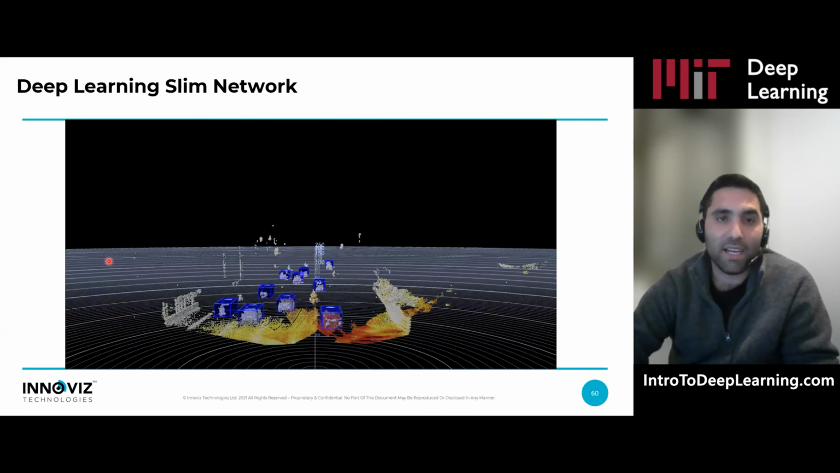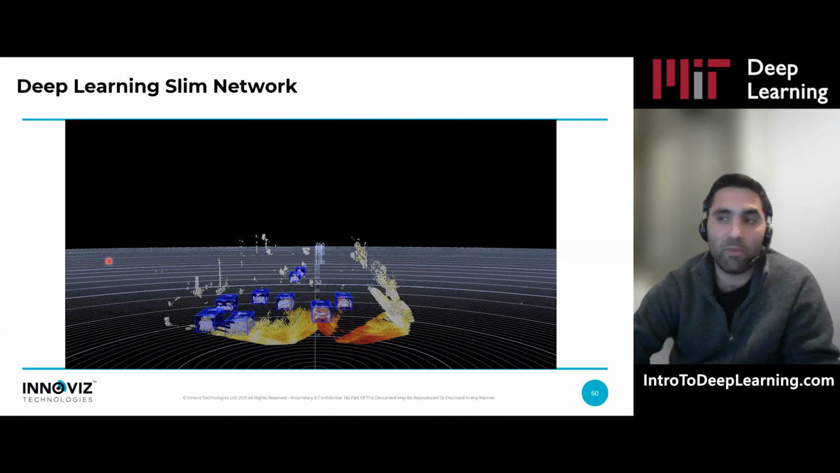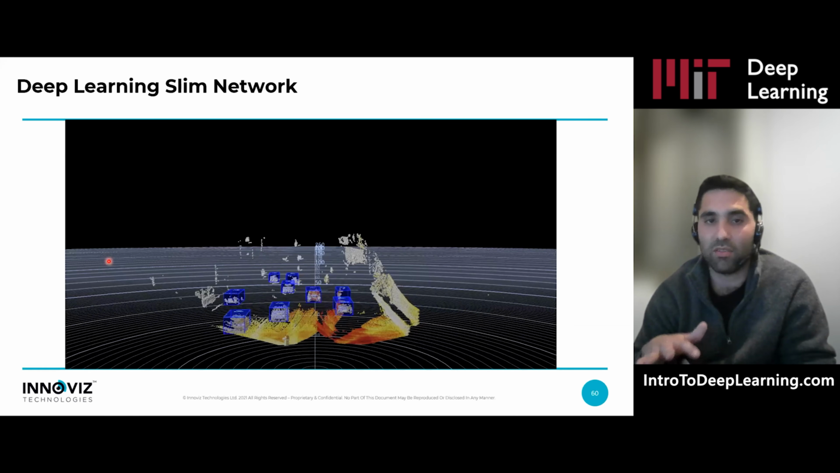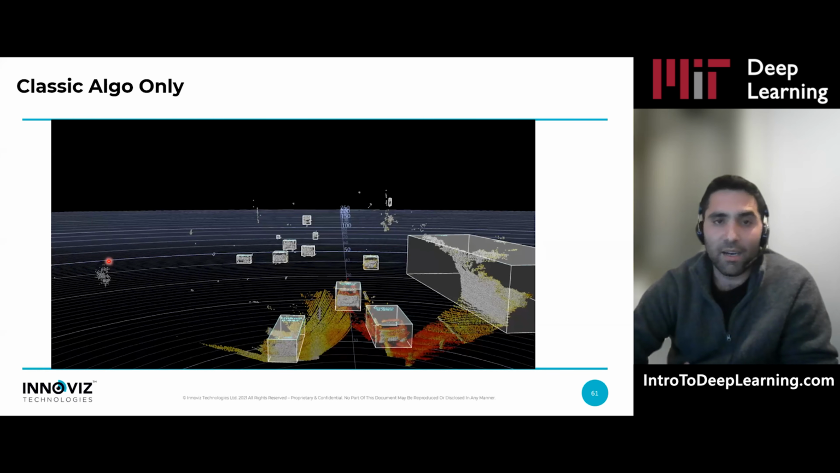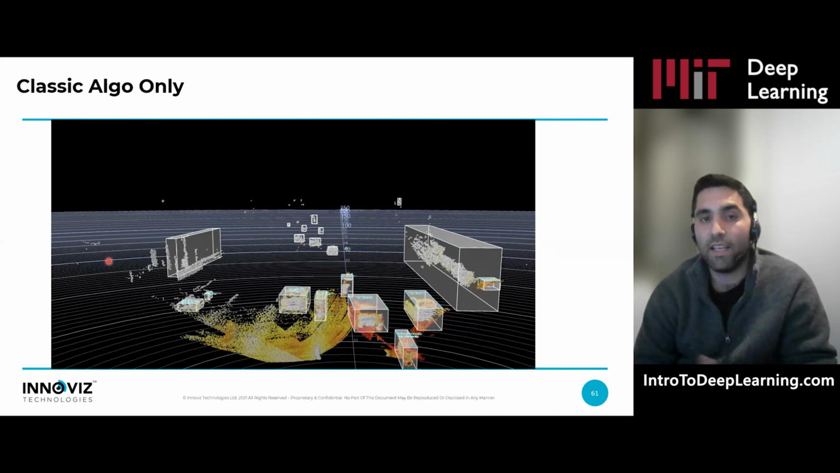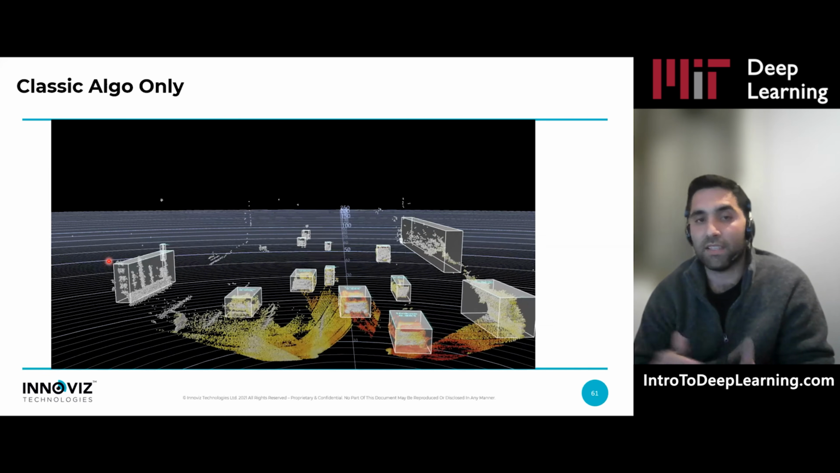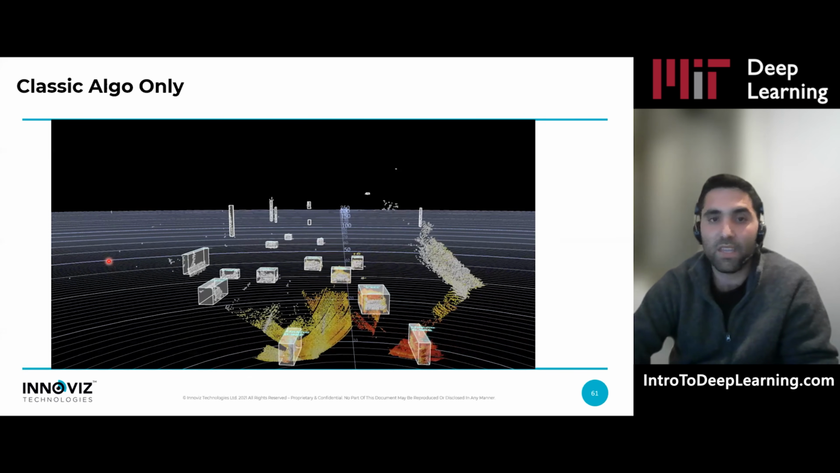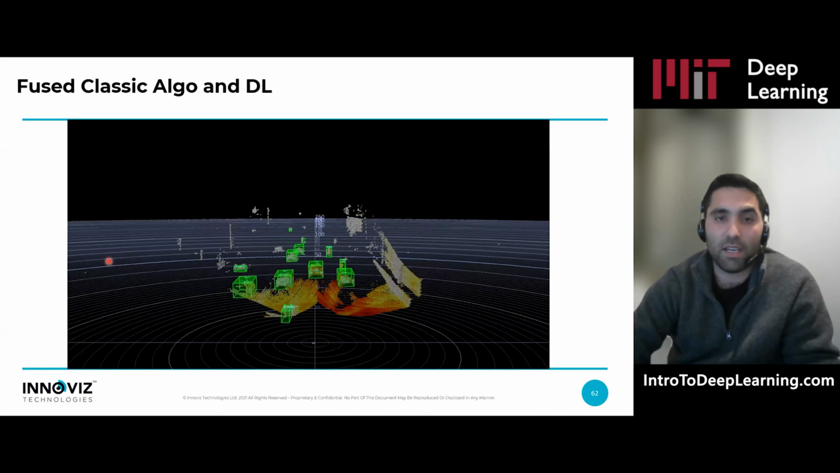This is the deep learning output. You can see the bounding box. You can see them a little bit shaky. Not all the objects are fully detected all the time. This is the clustering output. You can see it's solid, but you have many false positives, the object length is not predicted, and you don't know which object it is, obviously. And this is the fused output.